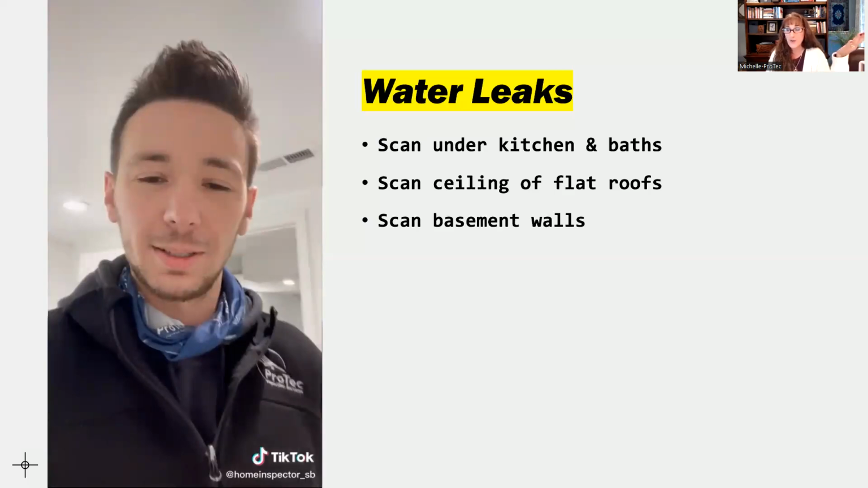Okay, so we may not have seen that otherwise if we didn't have that infrared camera to see that that water was coming underneath the floor in the room next to the shower. So super important. One of the things that we make very standard on our home inspection is after we have run the water, we scan the ceiling of the room below the kitchen and below the baths, because sometimes water leaks, you look and it looks fine, but then when you scan it with that infrared camera, you'll see that there's a leak there. It just hasn't had time to make a stain on the ceiling.